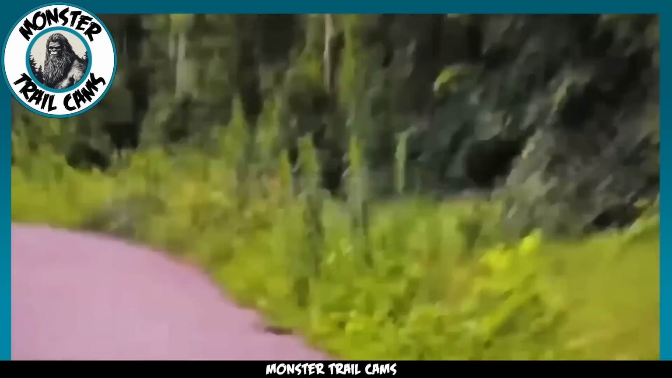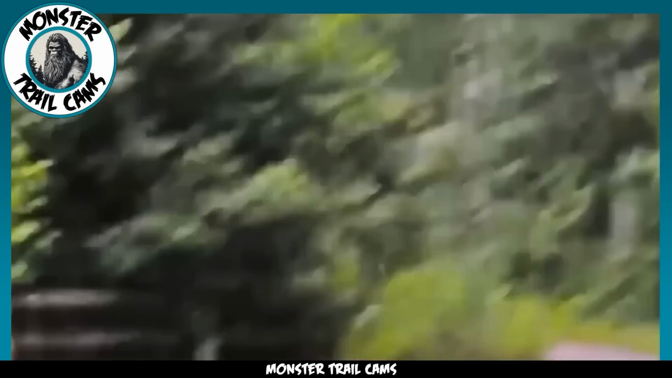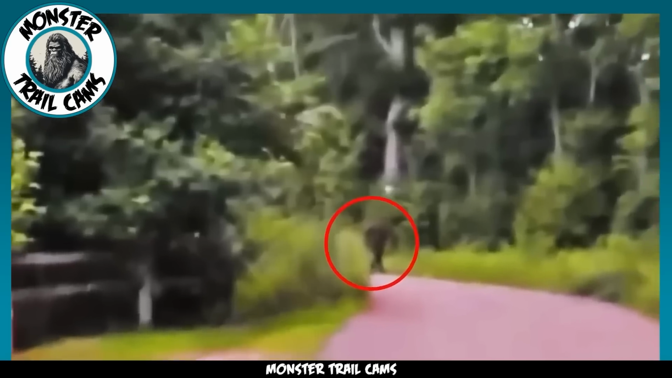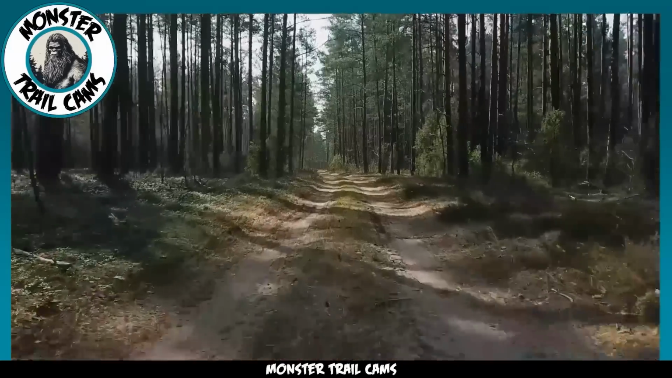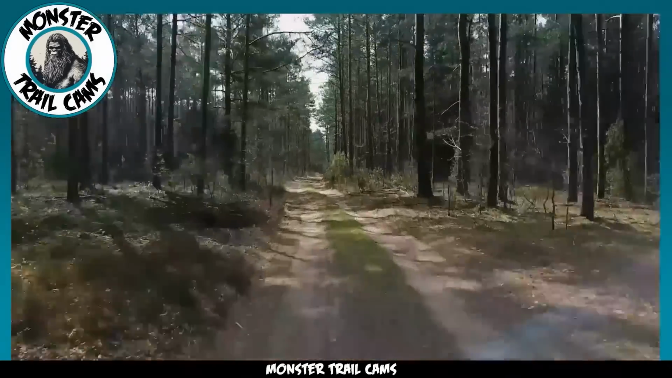On one side of the road, there's a quaint wooden fence, a clear indication that this encounter is far from the wild expanses commonly associated with Bigfoot sightings. It begs the question, why would this creature venture into such an unexpected territory? Perhaps it was just passing through on its way to a more suitable habitat deep within a vast forest.